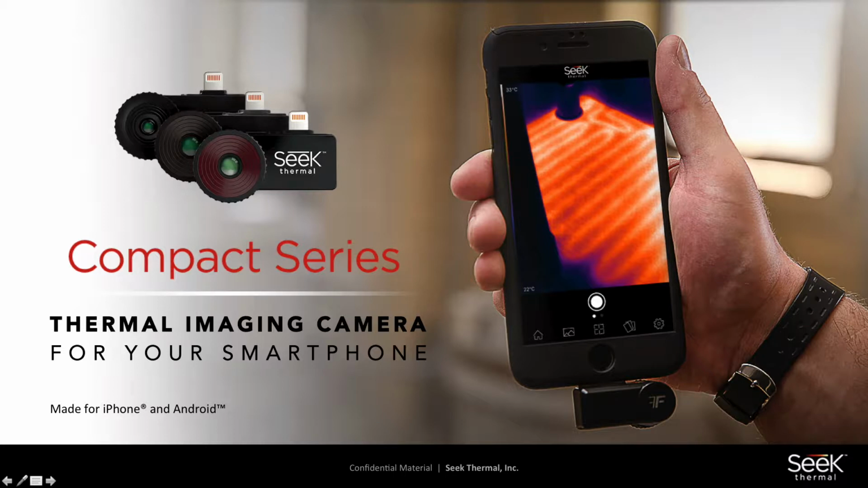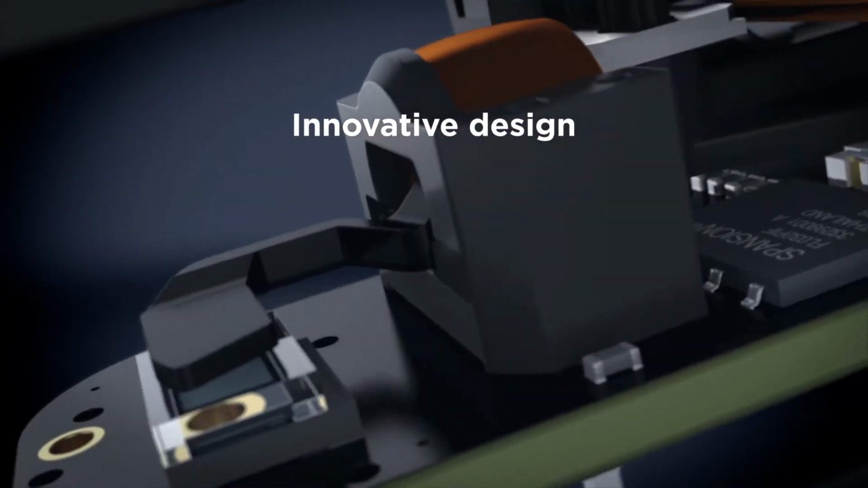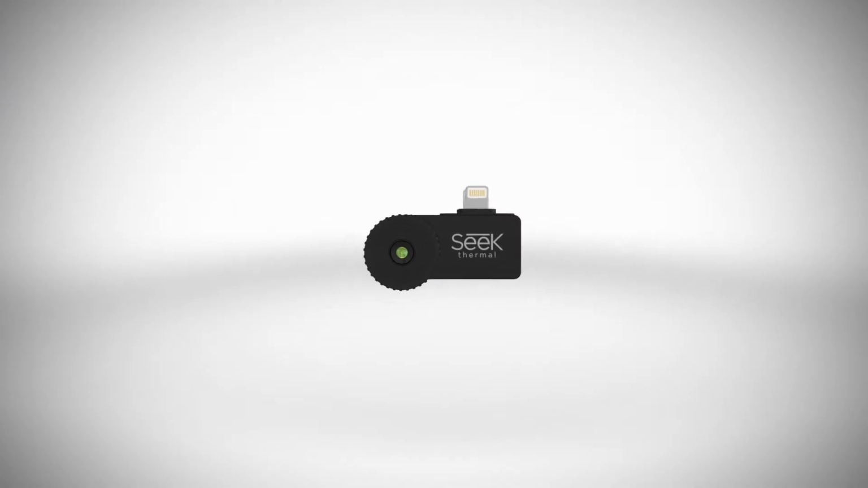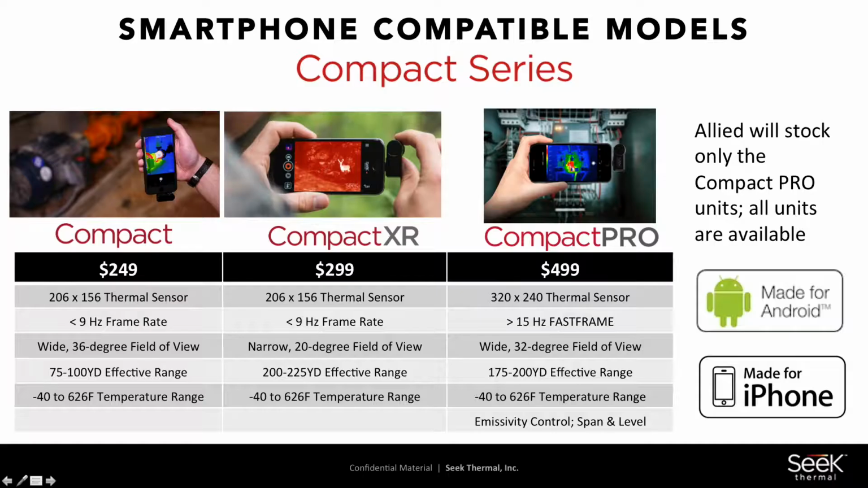I'm going to start with our Compact though. That's our basic, everyday, kind of DIY focus. It's a 206 by 156 sensor, which gives you about 32,000 pixels of resolution. There's an Android model and an iOS model available, and it gives you very good thermal imaging at a very bargain-based price. Those are available through Allied, but Allied is not stocking those units.